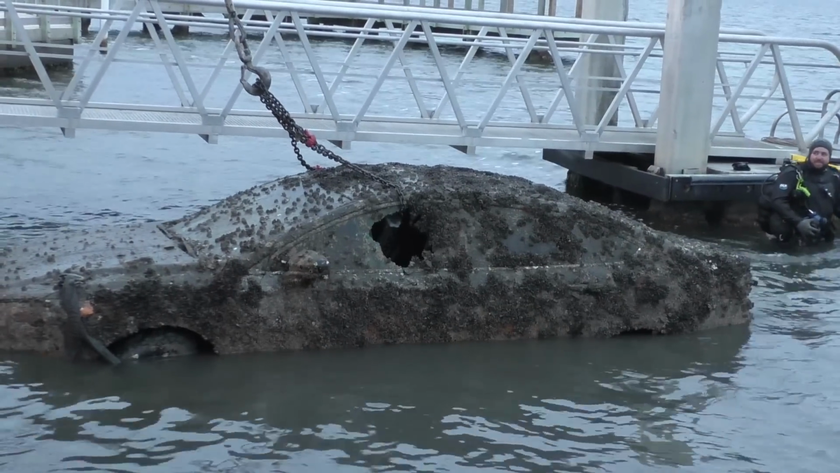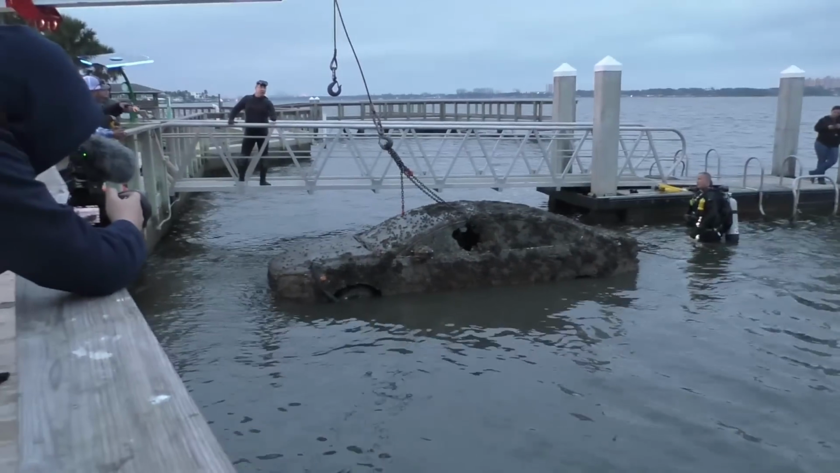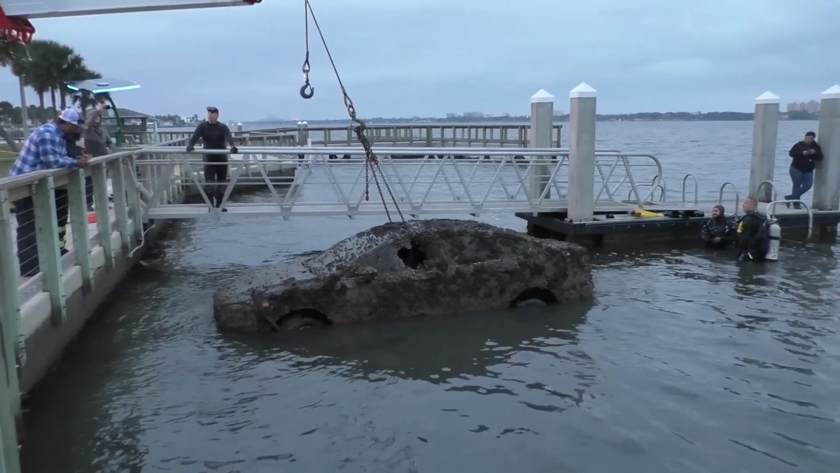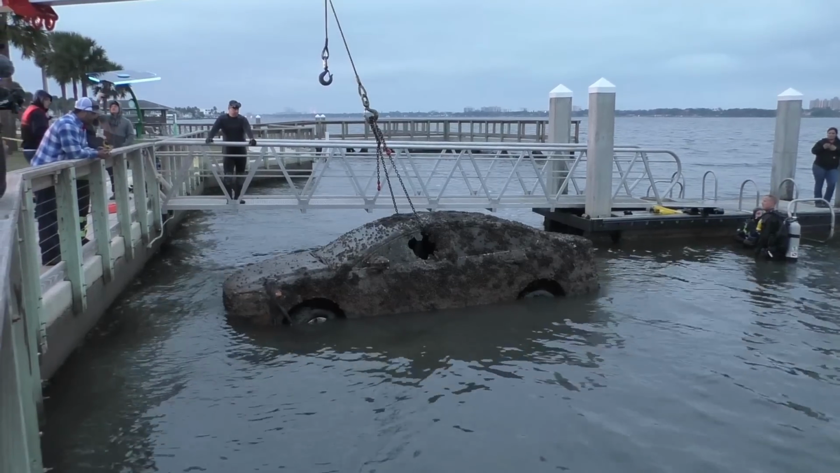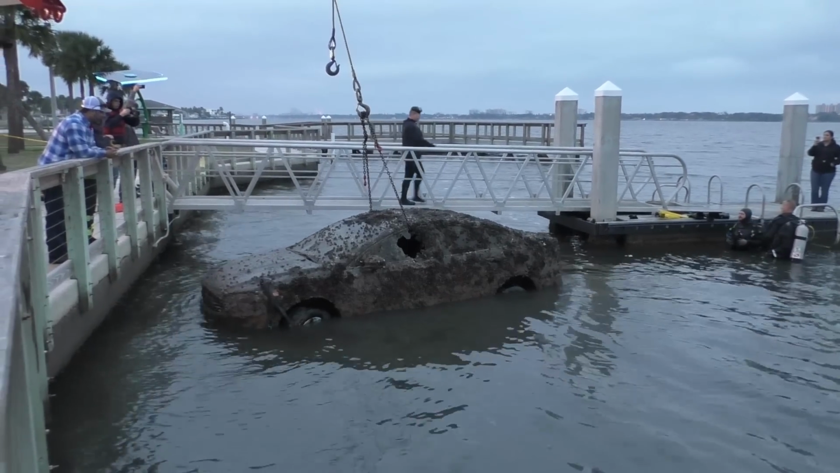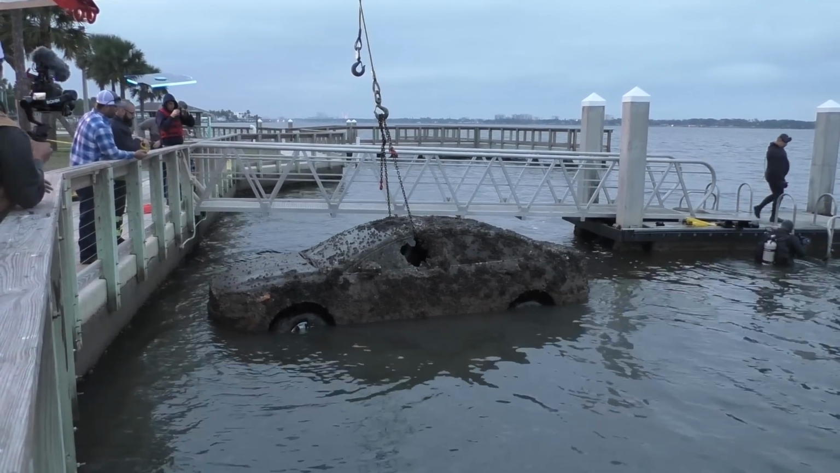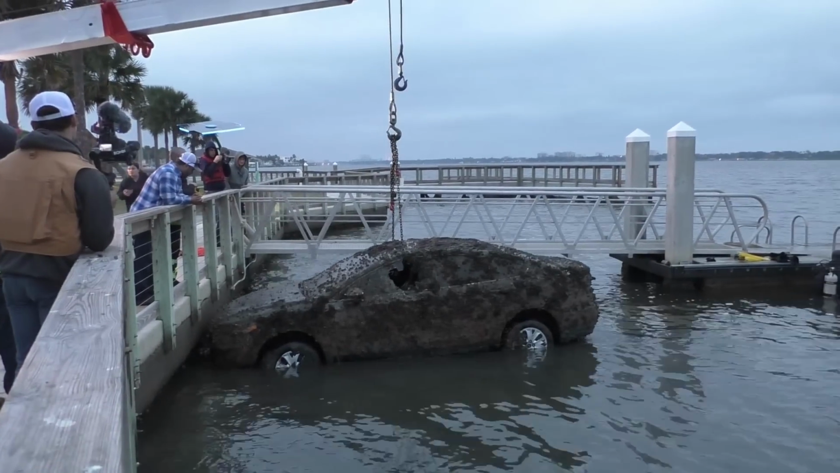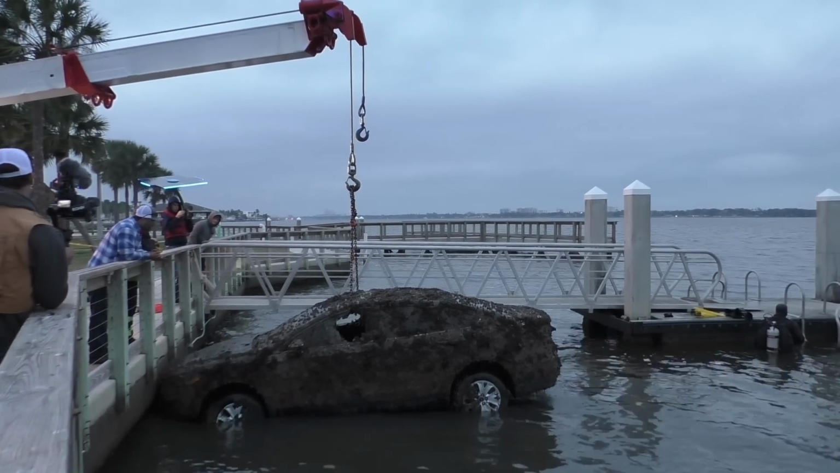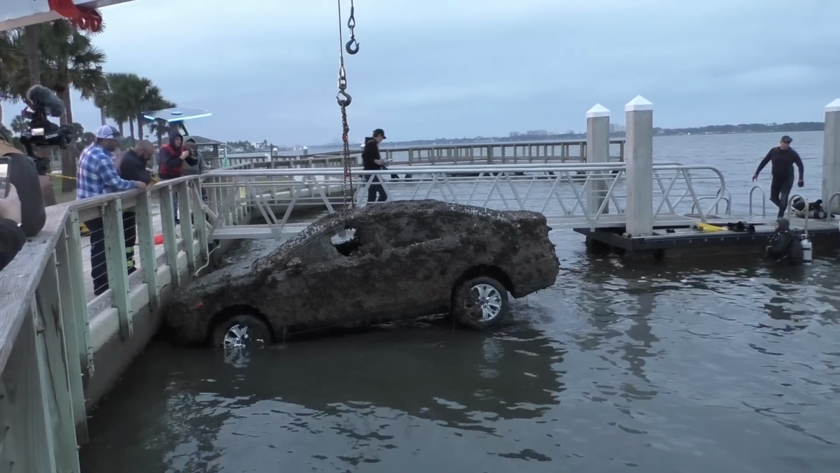Which way are they swinging it, I wonder? Never seen a car get picked up like this. I know, right? I didn't think that was possible. There it goes.